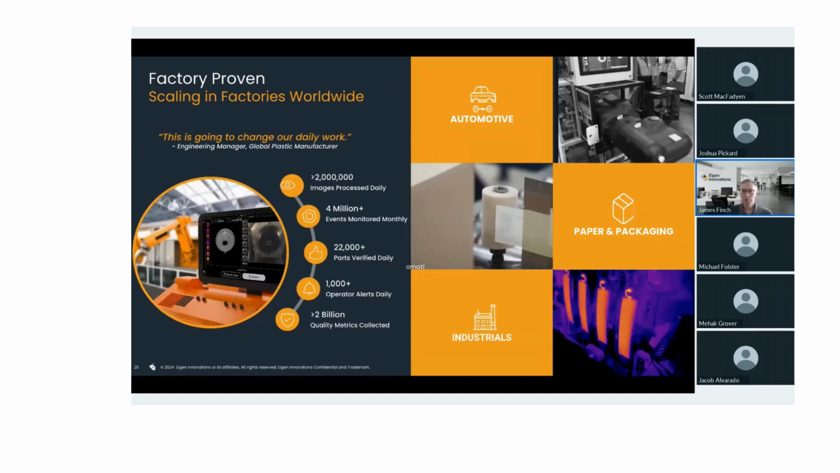One final view before we close. We've talked a lot about automotive today, but we do provide solutions for a number of other verticals as well. We've done a lot of work with thermal imaging in paper and packaging industries. Think paper production, or box adhesive, to extend on the adhesive example from the windshield.